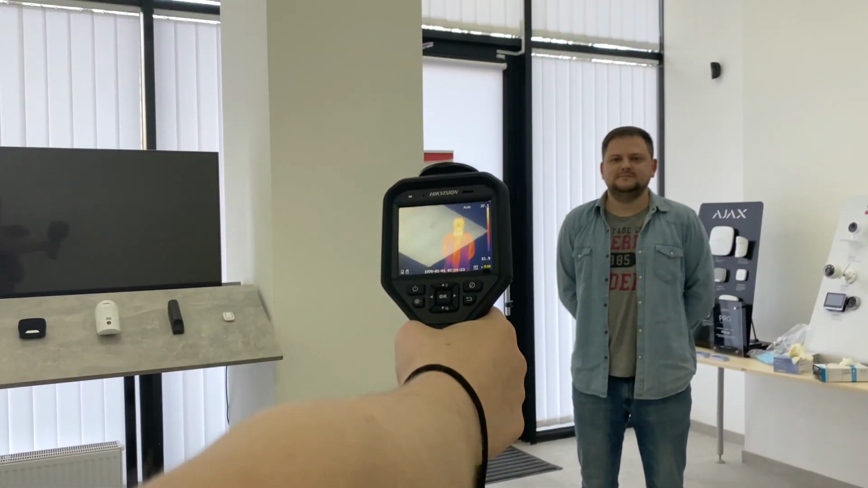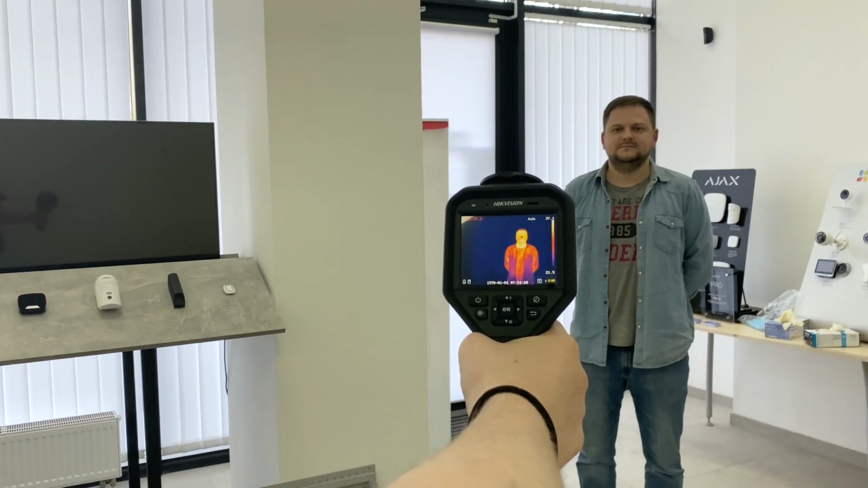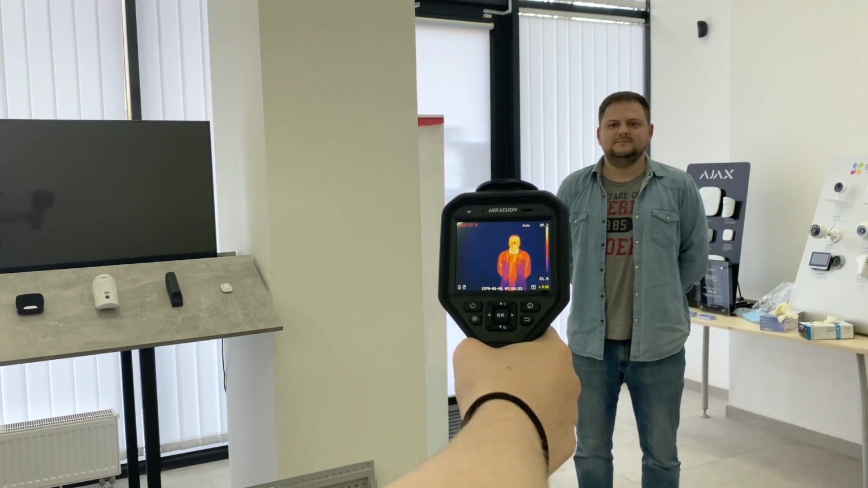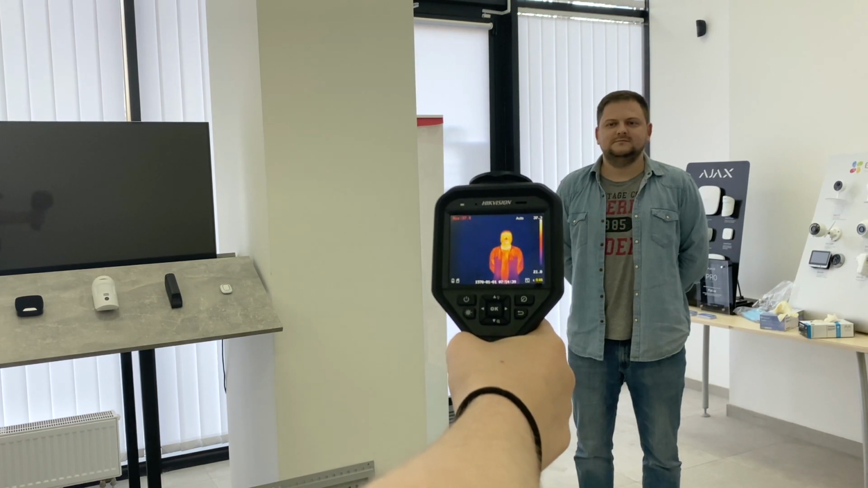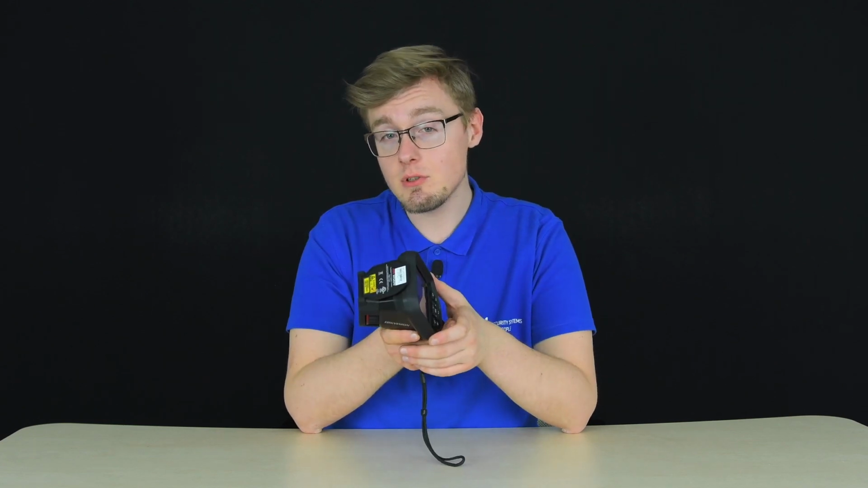Now I'm going to point it at my colleague to take a little glance at how it looks in my hands. But to reach the required accuracy, you have to wait a few minutes for the device to heat up and operate normally. So this is just a quick glance and not the demonstration. It's rather an example. And of course, to reach greater accuracy, be sure to get a black body device to decrease the margin of error to ±0.3 Celsius. And what is that black body device? You can learn from the video about the temperature measurement system, a link to which I'm going to leave in the description.